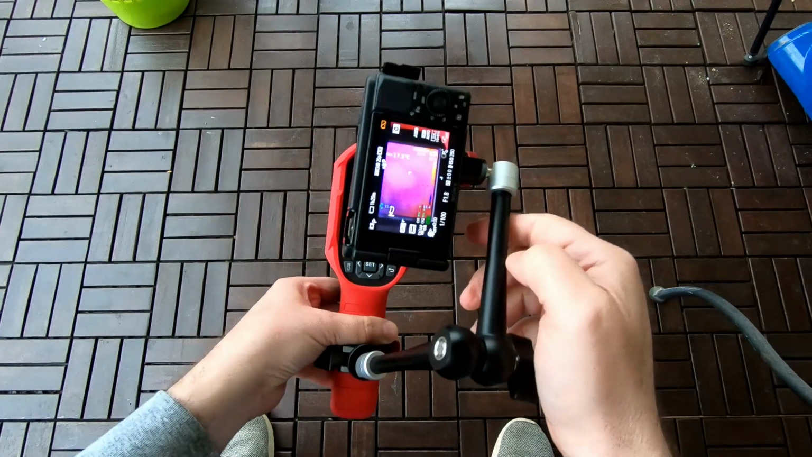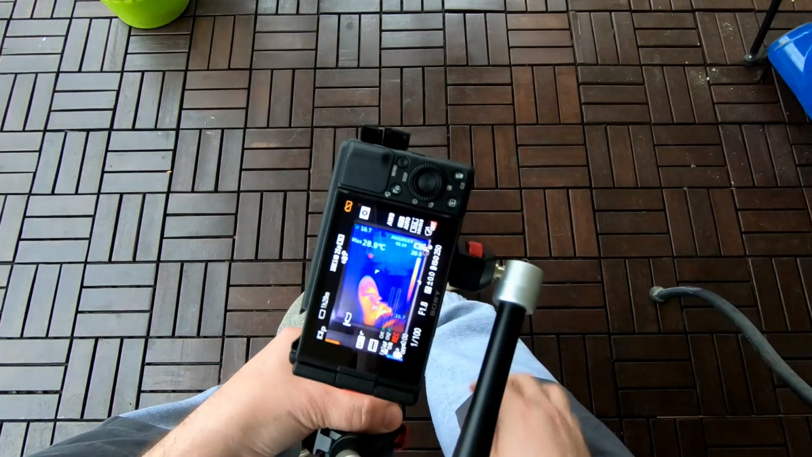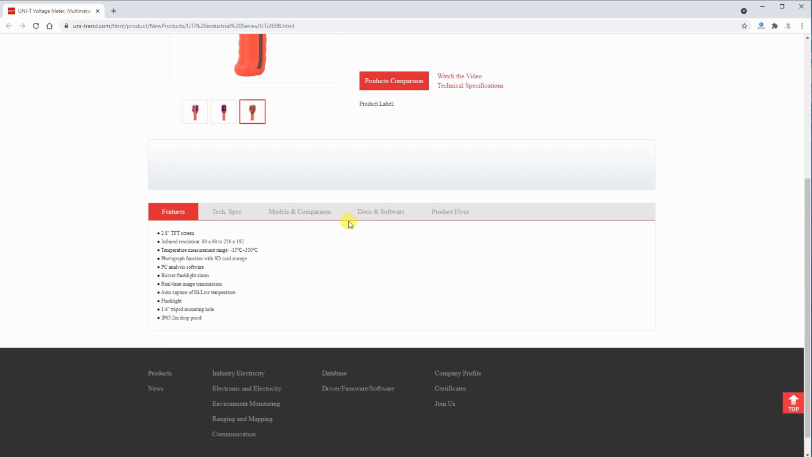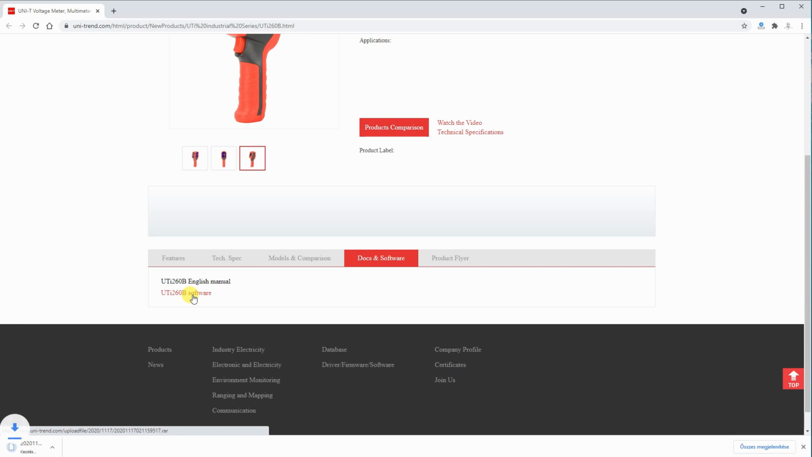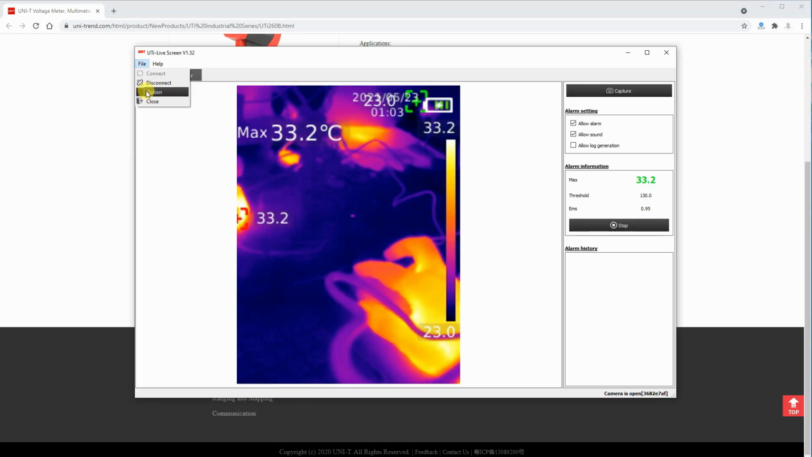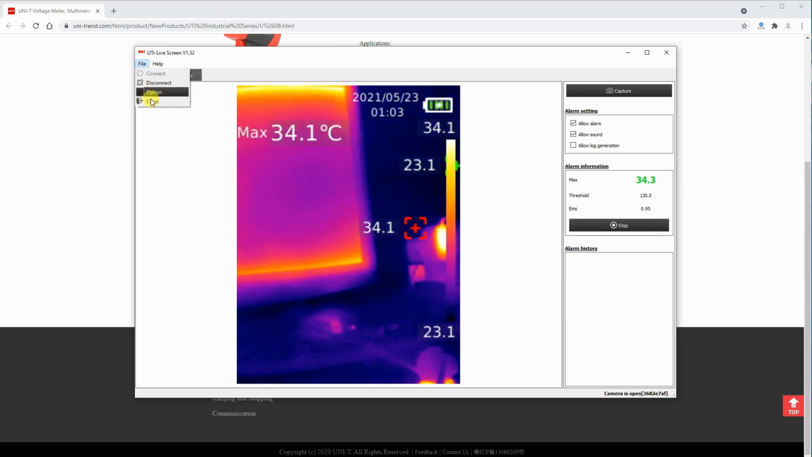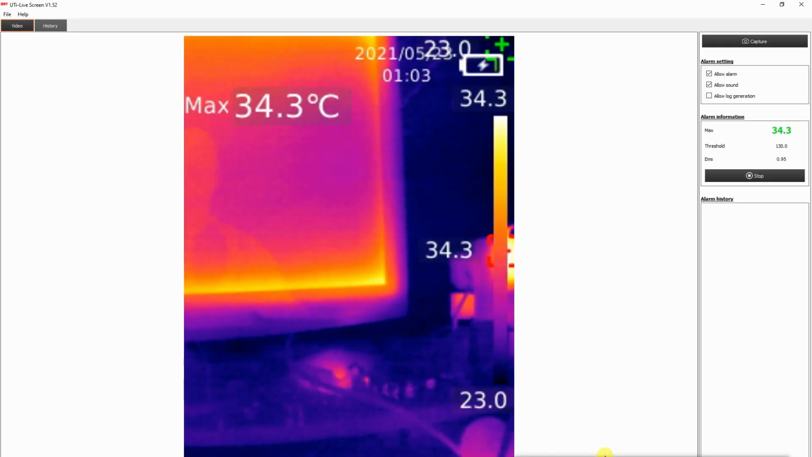Yes, in this direction I'm using better the area of the recording. On the product website I found the live screen software, and after downloading and unpacking the RAR file, I can install the application. Next step is to turn on the camera and plug in the USB-C cable to the computer. If not recognized automatically, then I have to select connect. And this is the picture from my camera sent into my laptop.